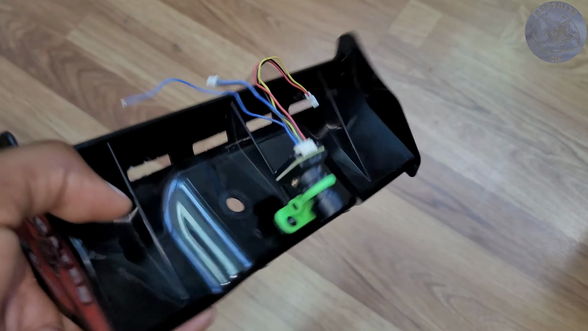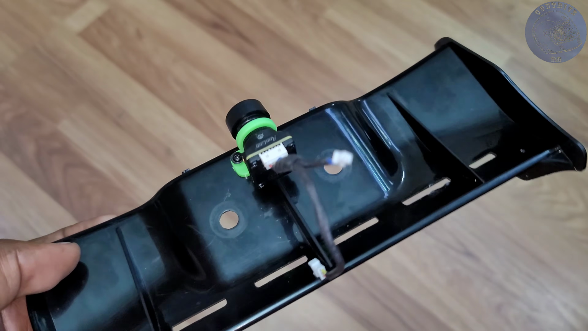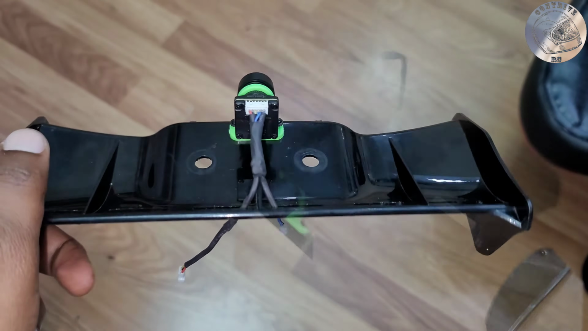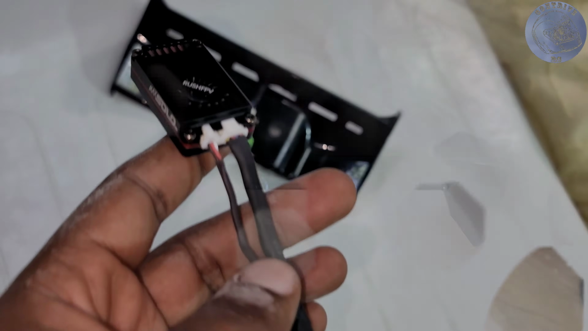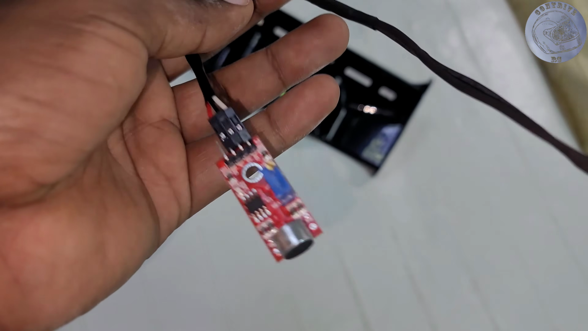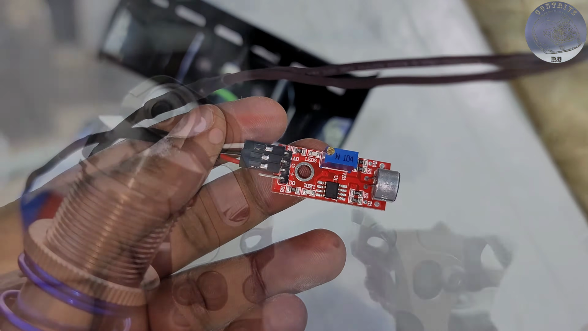Wire management was a priority, as the cables were running everywhere. Once I mounted everything, I made sure to hide the wires neatly. I also took care of the VTX wires, even working around the longer cables. The microphone I set up didn't work out, so I set it aside, but the final result is impressive.